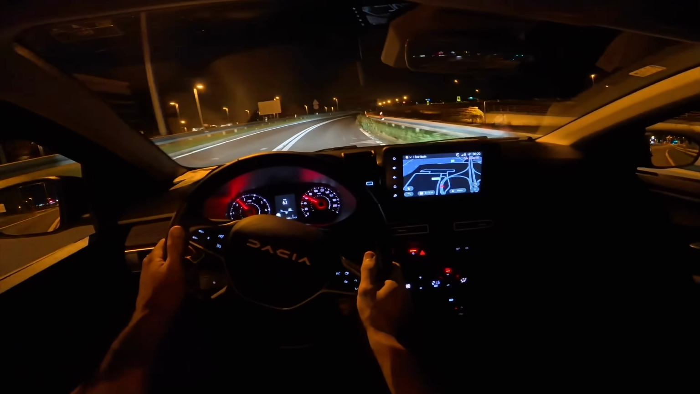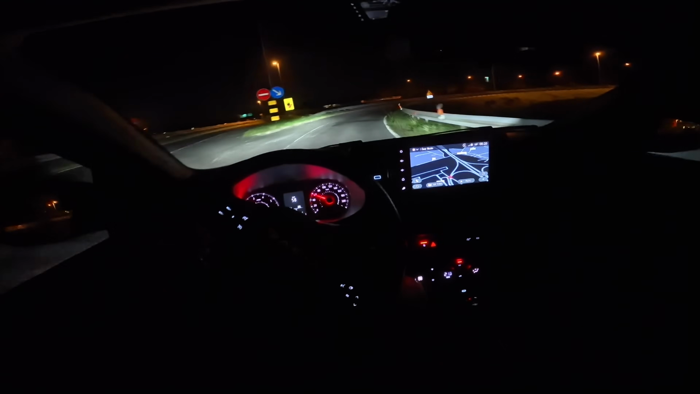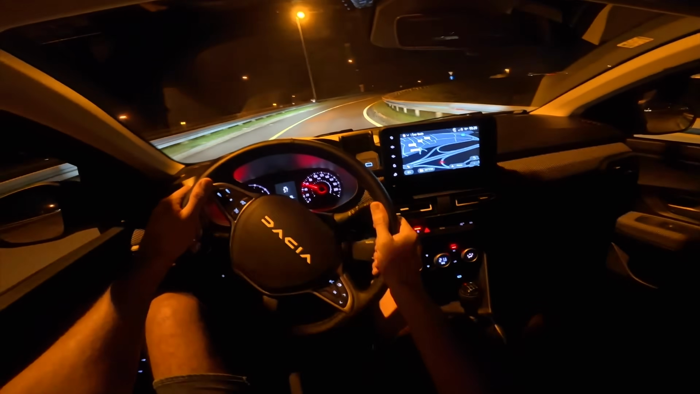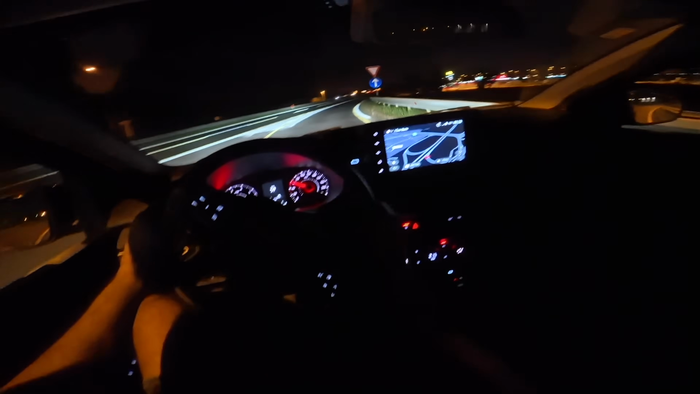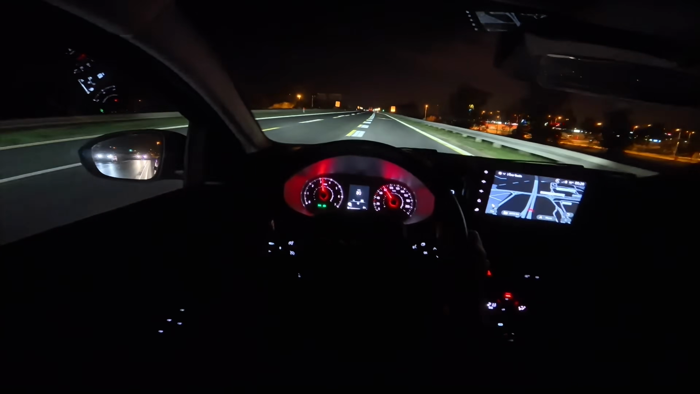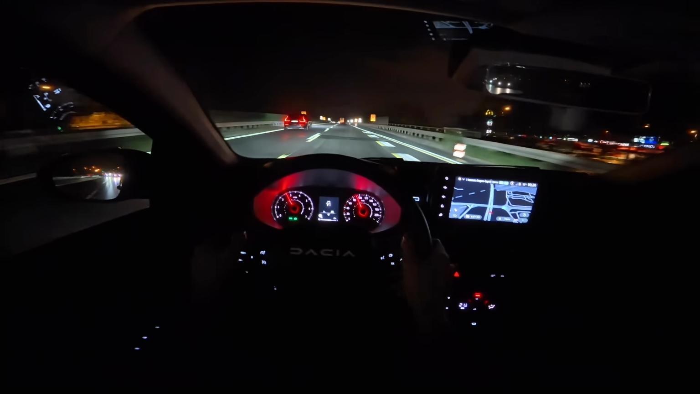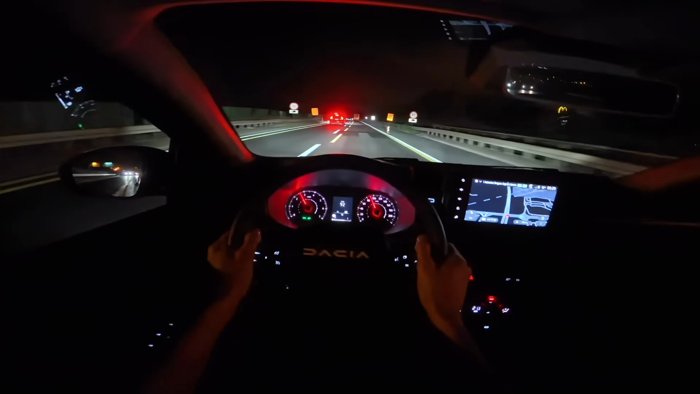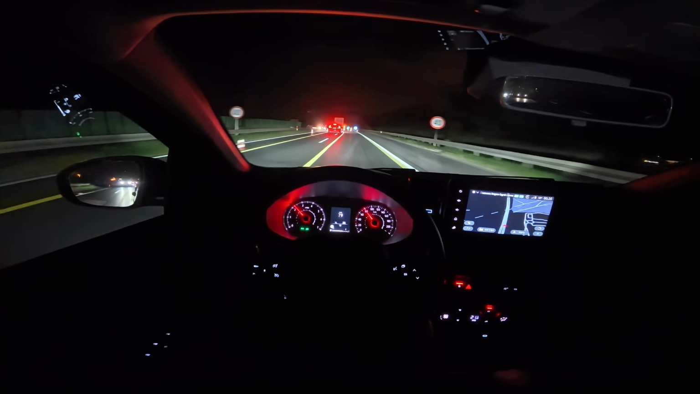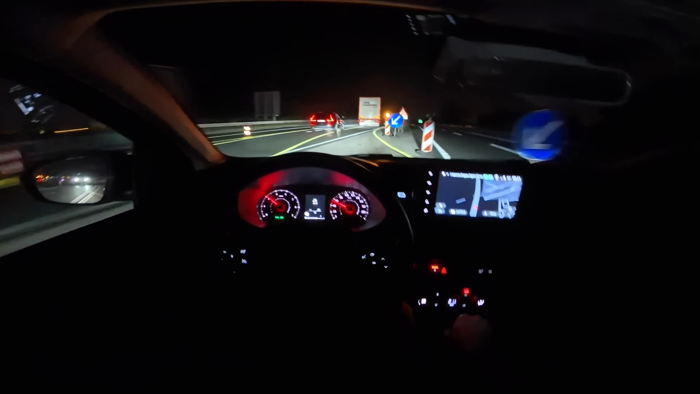Now we're going to see the headlights performance outside the city. Seems there are constructions here now, so I cannot do my regular 0 to 100, and past 100 kilometers per hour, but we're going to adapt to the traffic.